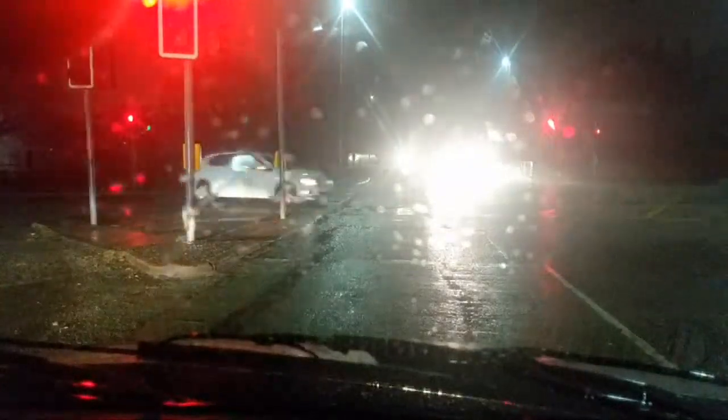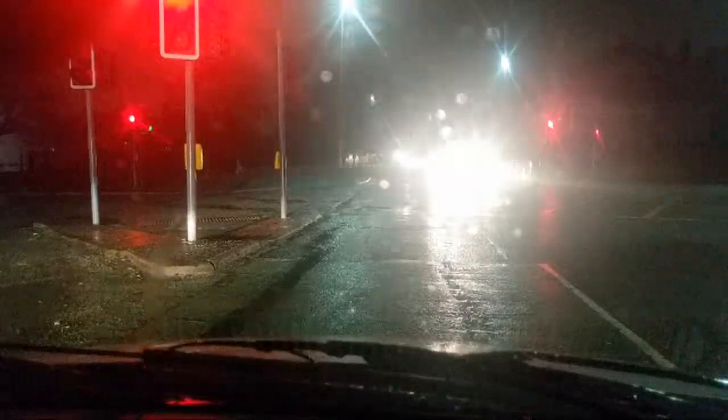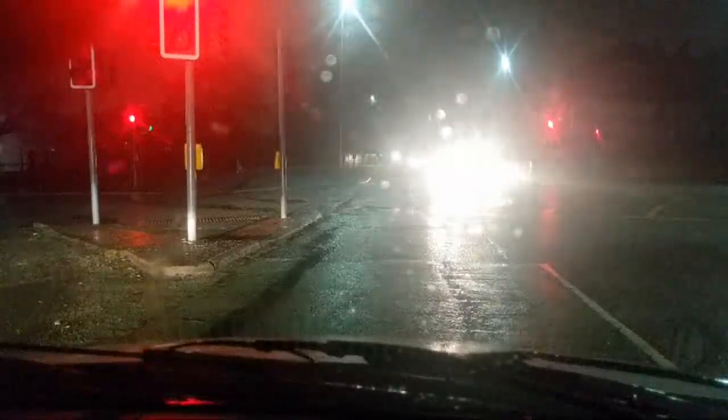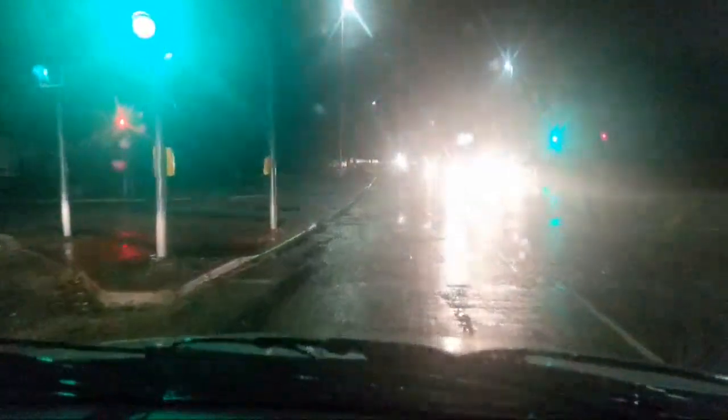Oh, the light's bright. I'm not a big fan of these LED lights that they're fitting in cars these days. They just seem too bright, and when you're driving towards them, particularly when it's dark and it's raining like it is tonight, it refracts or whatever it is off all the raindrops. It can be quite dazzling.